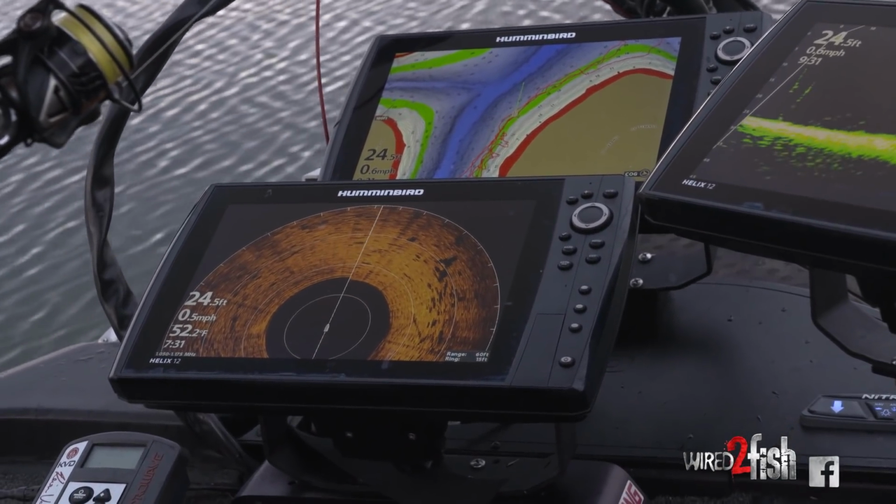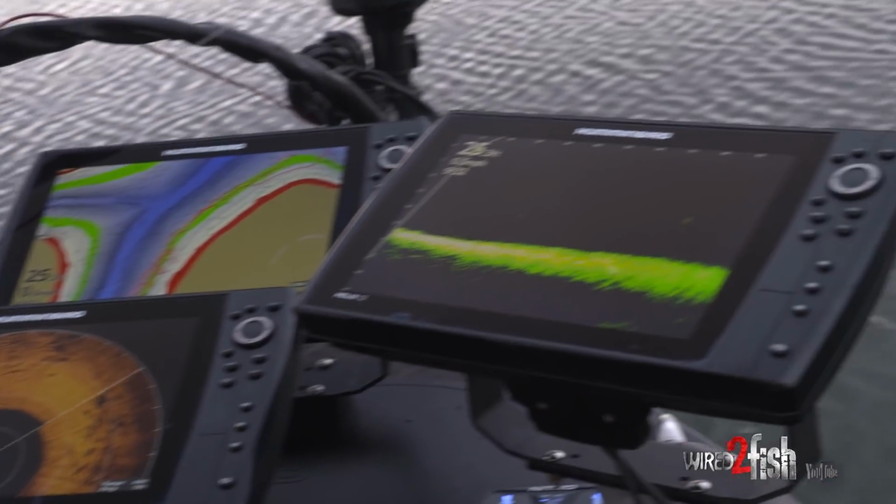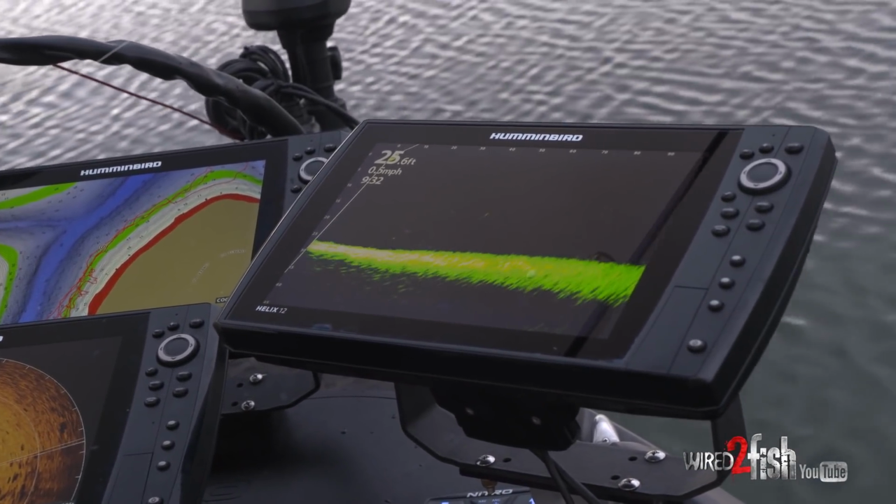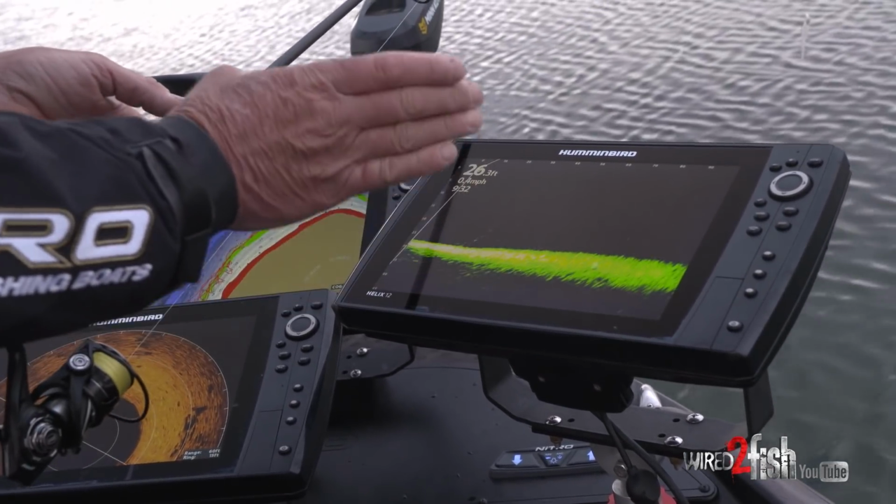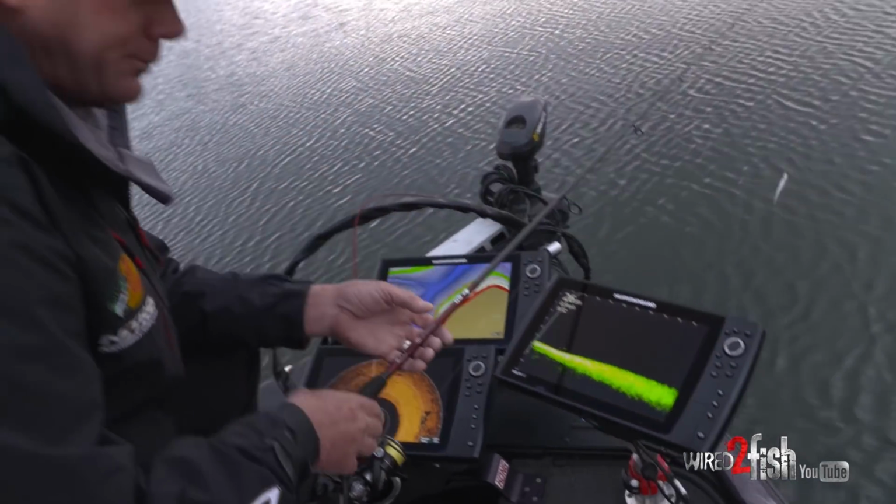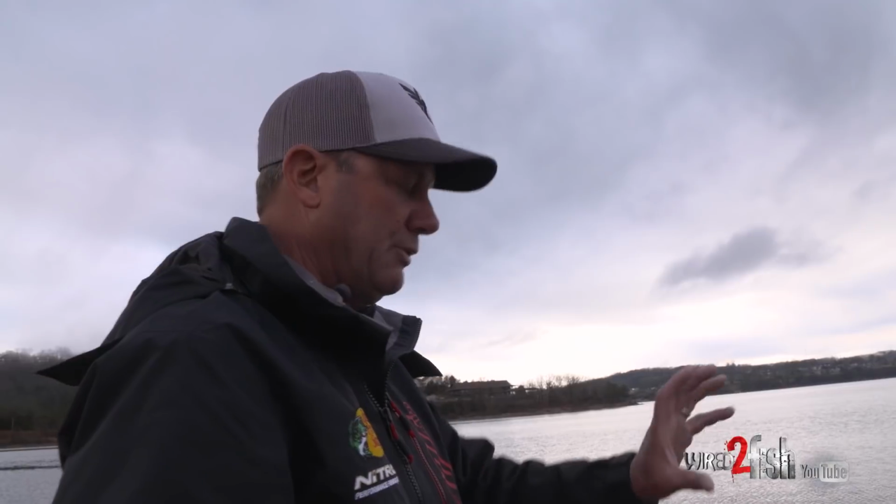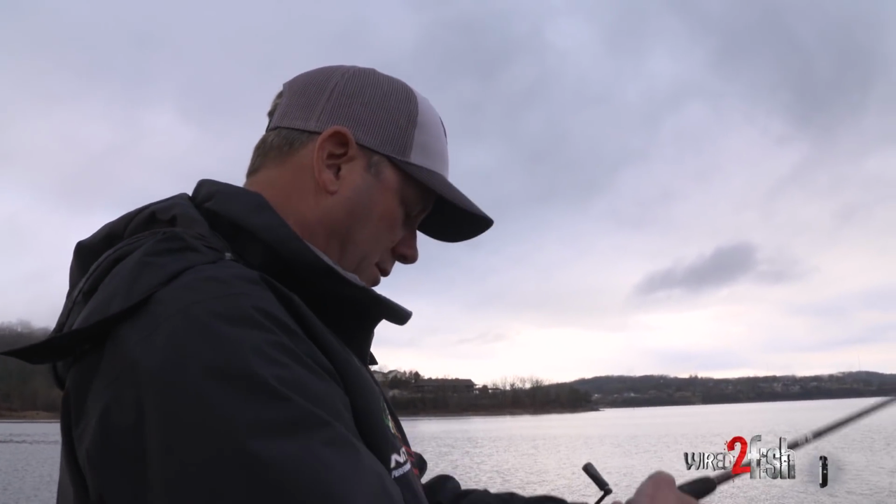Table Rock is just loaded with different types of cover. So I've got my sensitivity, I like to run the sensitivity a little bit higher, and I've got it set on the forward range at 60 degrees. And I've got that trolling motor transducer 6 clicks up from pointing straight down. So you can directionally change this transducer in whatever direction you want.